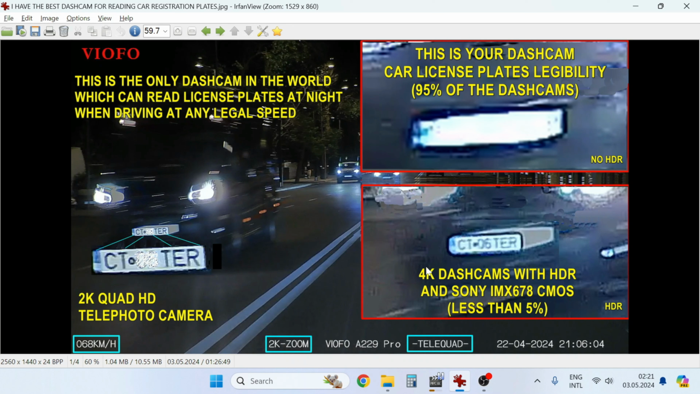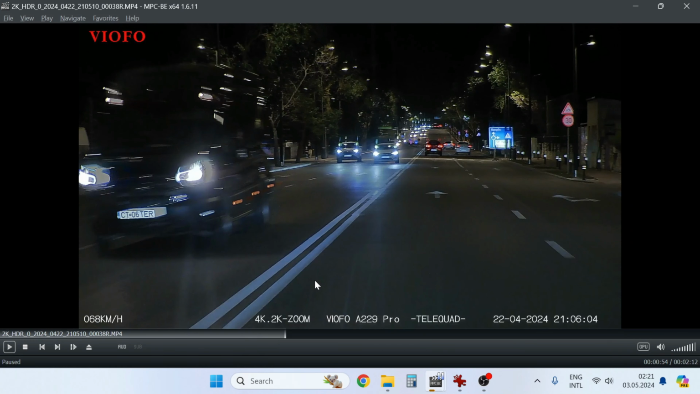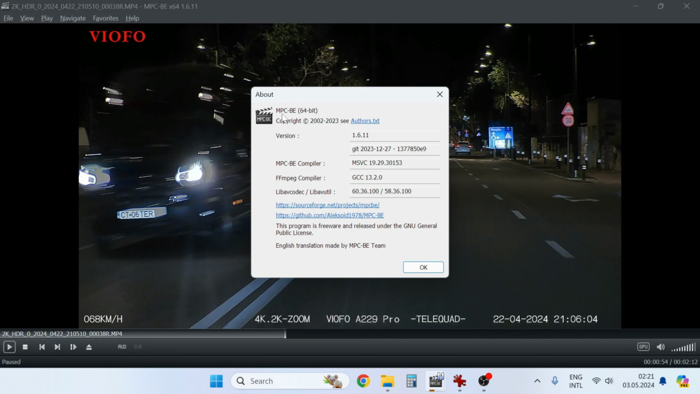And now I will show to you how I obtain screenshots. I told you that I made a lot of tests with car licenses plates, and now I will show you the player I am using. Here I can see it is the Media Player Classics Black Edition. I am using this version because right now this version doesn't have any problem with the zoom. I will show you later.